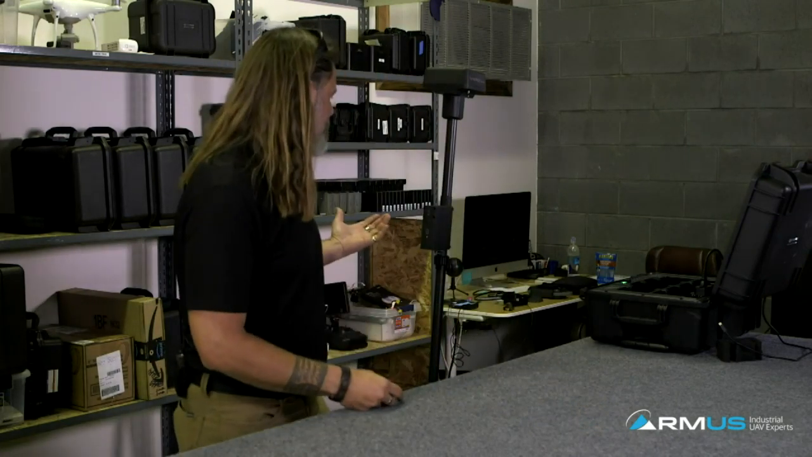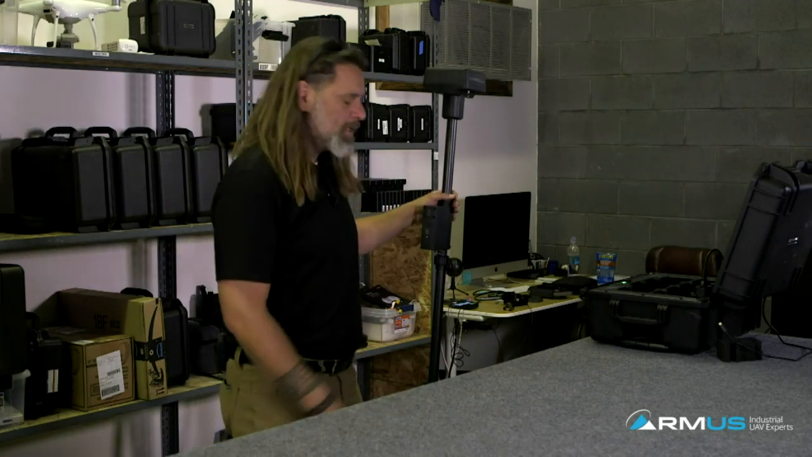All right, coming to some of our other questions, one of which I can answer really quickly. Were we using the RTK base station during the presentation? No, we were not. I did want to talk a little bit about the base station and how operation of that is going to go. We do have a base station sitting behind us.